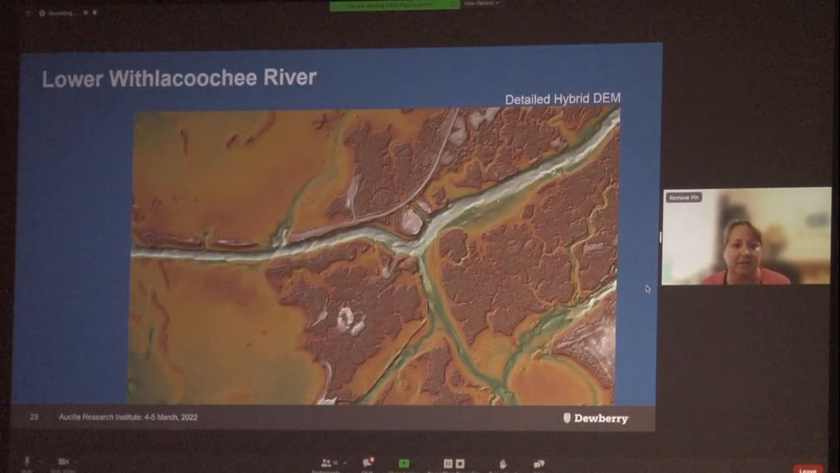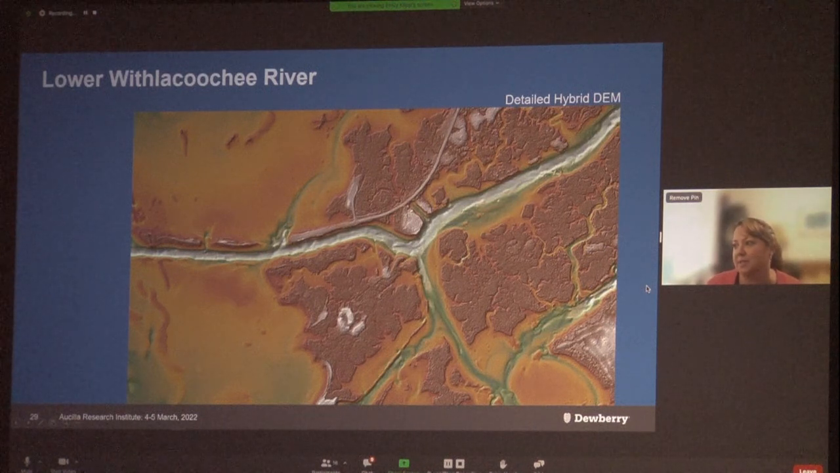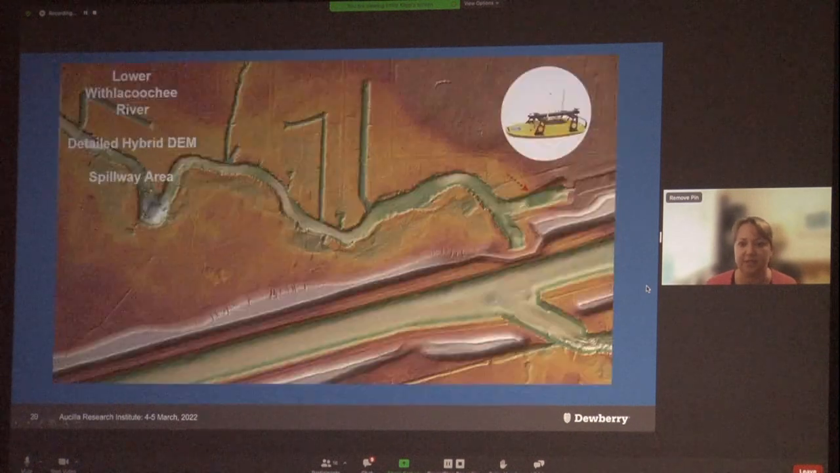So zooming in to the mouth of the river, the majority of this area is created straight from the seasonal, with the exception of the channel of the river, which was the multi-beam data, and everything else is our seasonal topobathy. It's a really great coverage there.